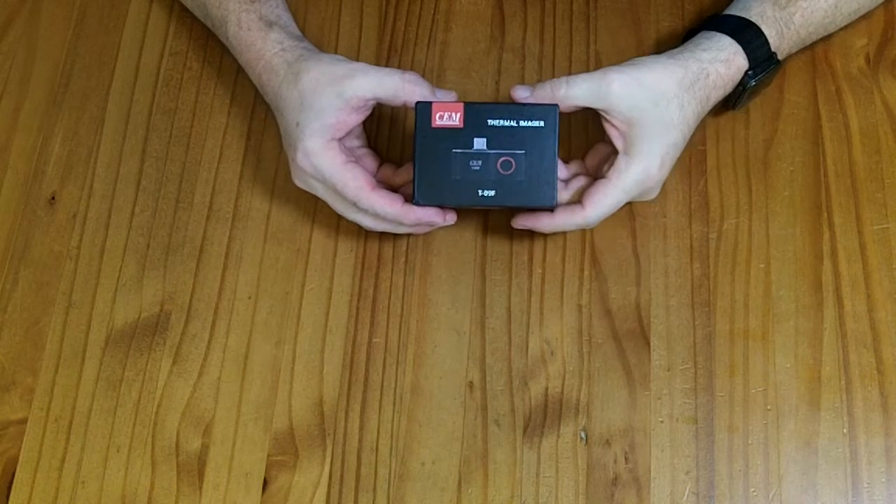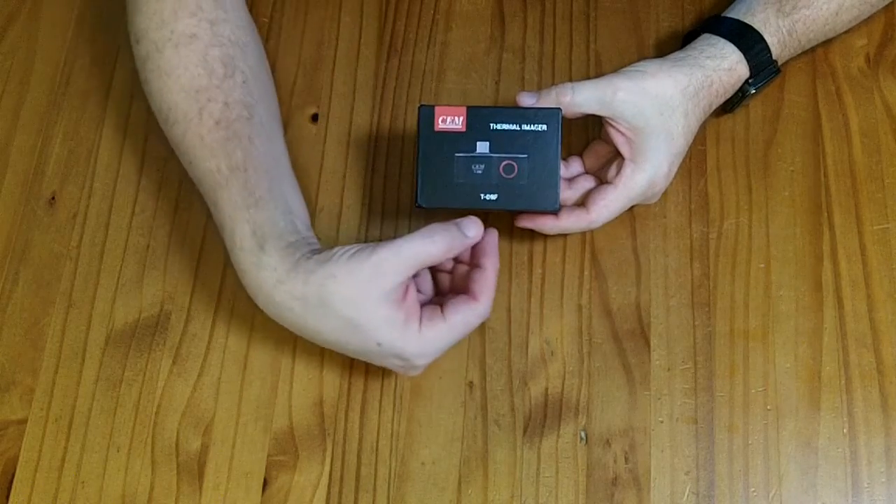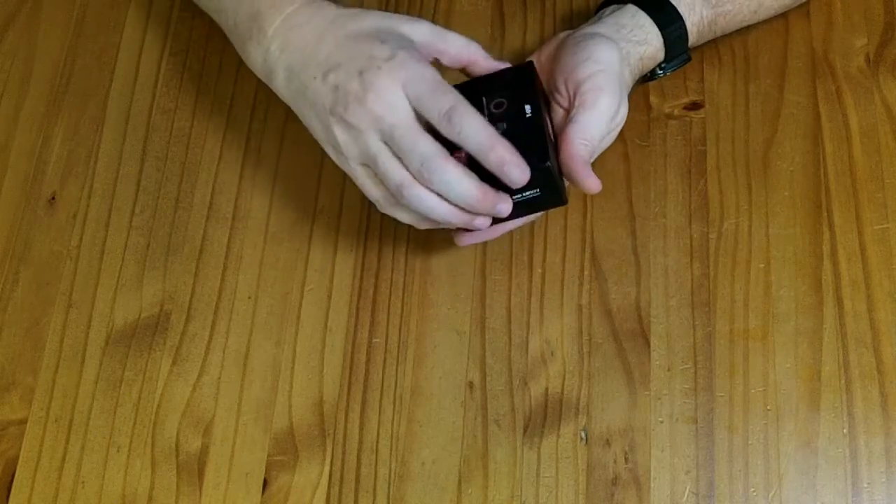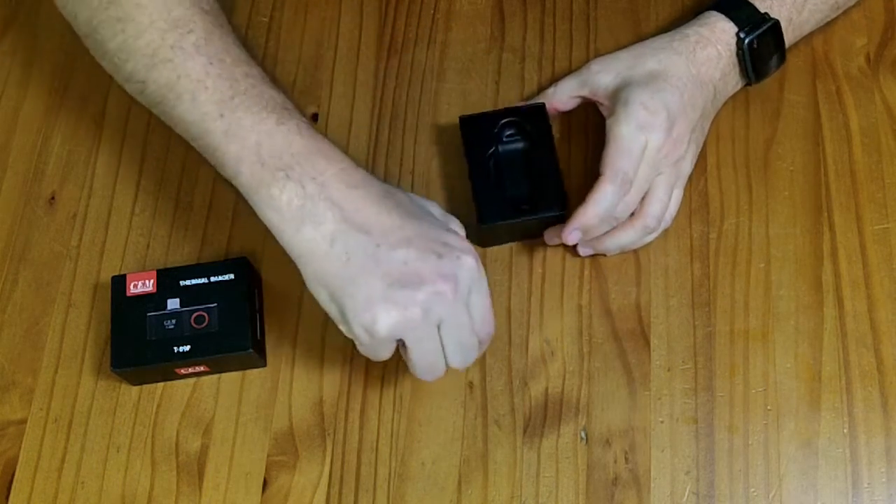This is a thermal imaging sensor designed to plug into the bottom of a USB-C Android cell phone. It's from CEM, the model number is T-09F. So I was sent this to review for free. If you wanted to buy it, it would cost you $170.